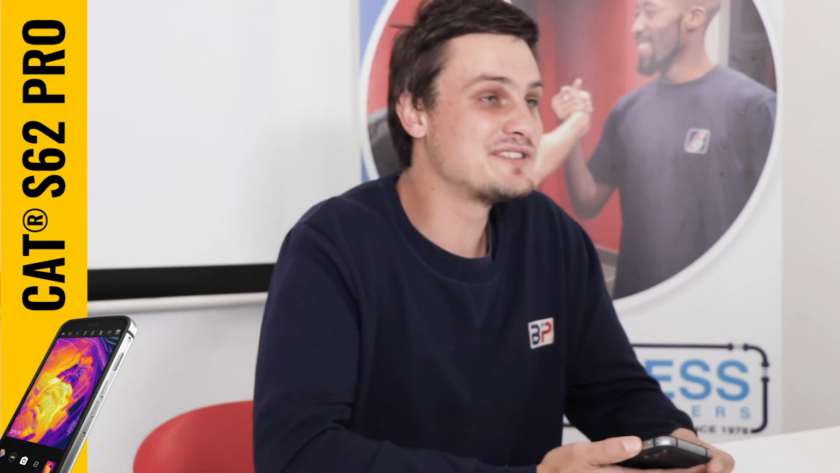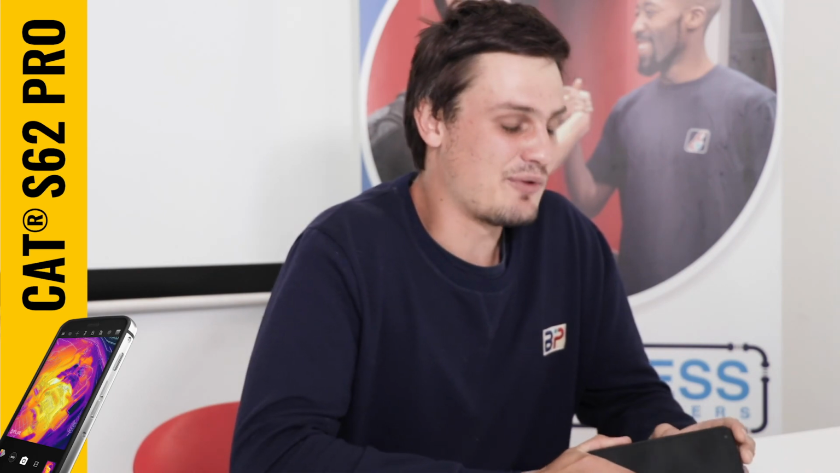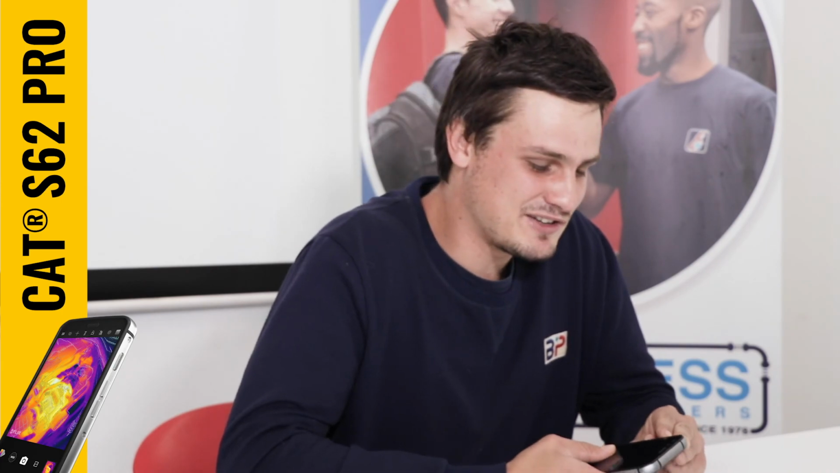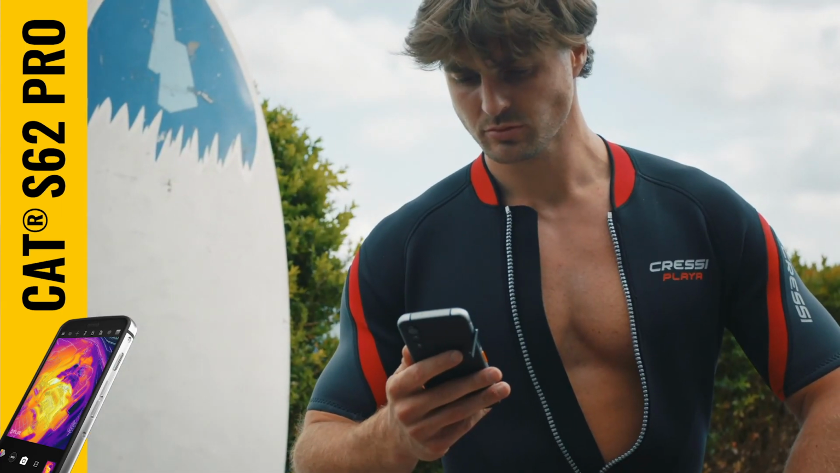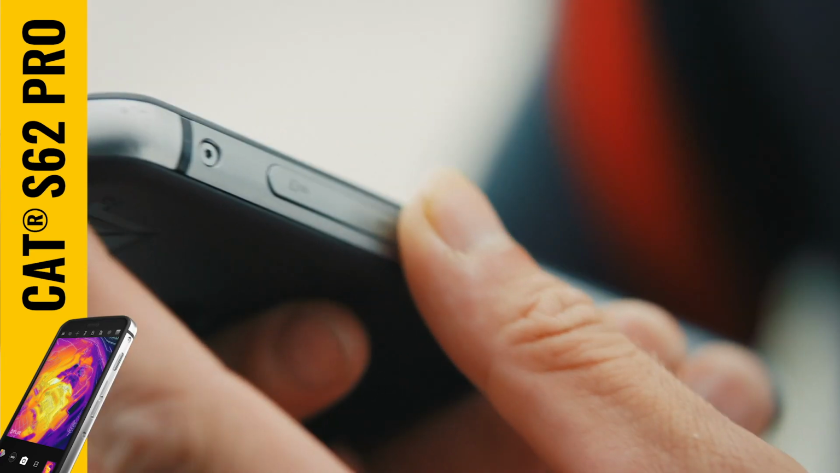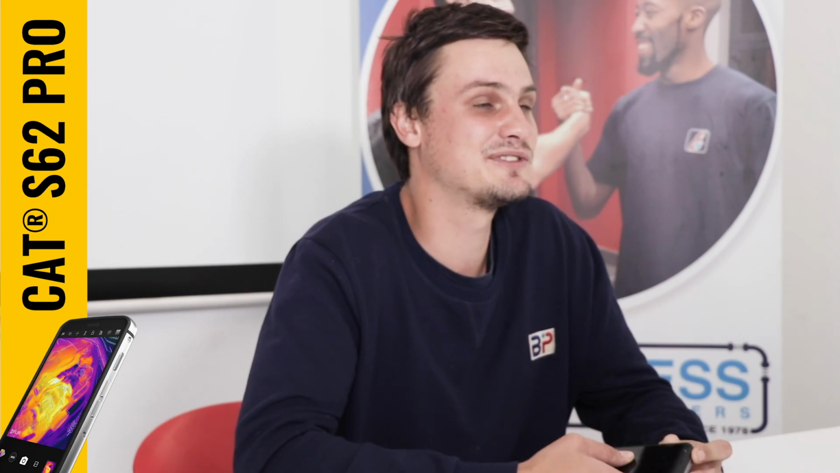Yeah, this was my first experience with the CAT S62 Pro, and I can honestly say I won't go back. If you throw this phone in a swimming pool, it will work, especially since your sockets are protected. Where your SIM card and that goes in, it's got rubber linings and it fits perfectly. You can literally put this phone underwater and everything will still be fine.